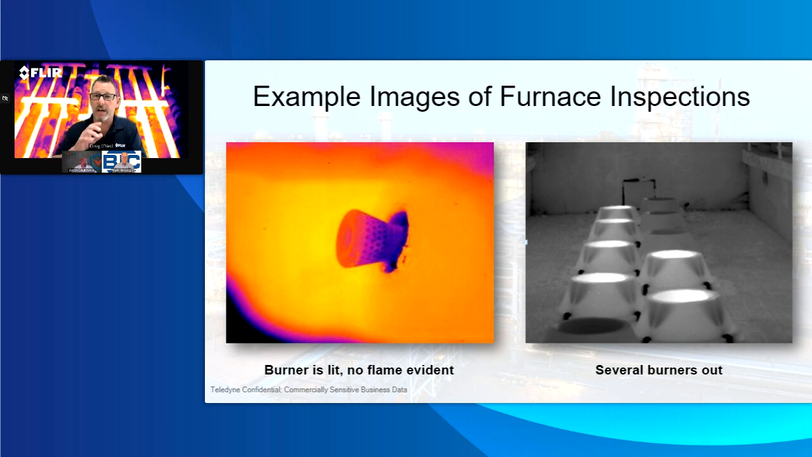Software licensing costs, we do have a free version of the software. So if you're an operator that would want to use the camera, or if you're an operator that may have a service company and needs an expert like Jason, but also wants access to some of those images, there you go. We have a free version of the software.